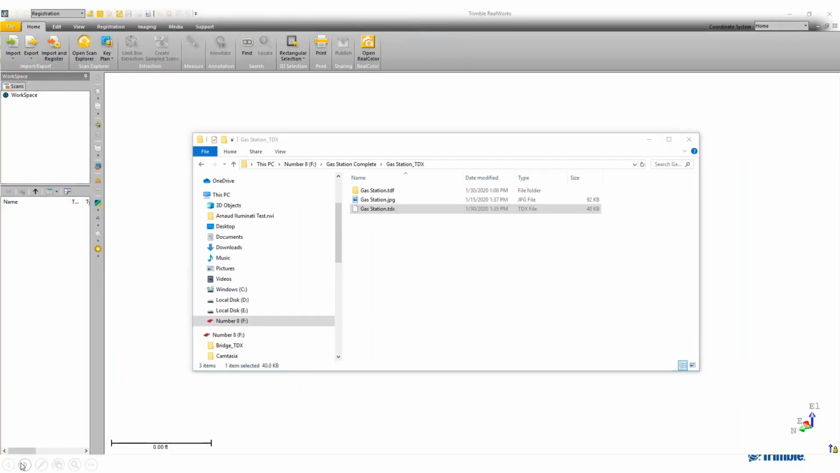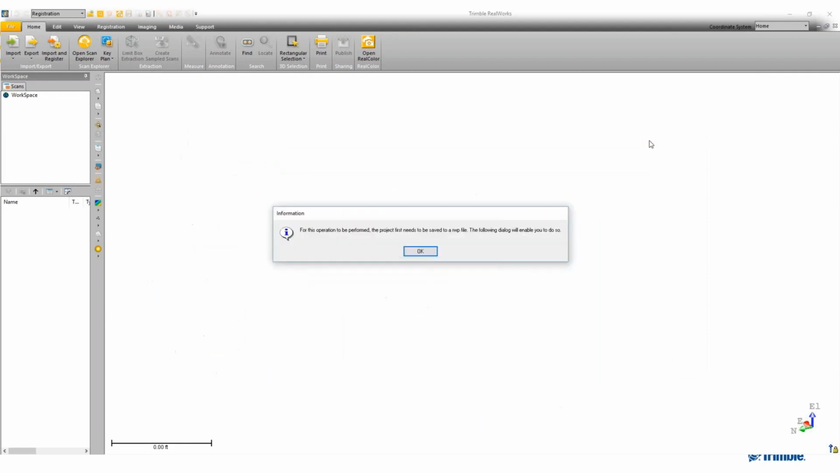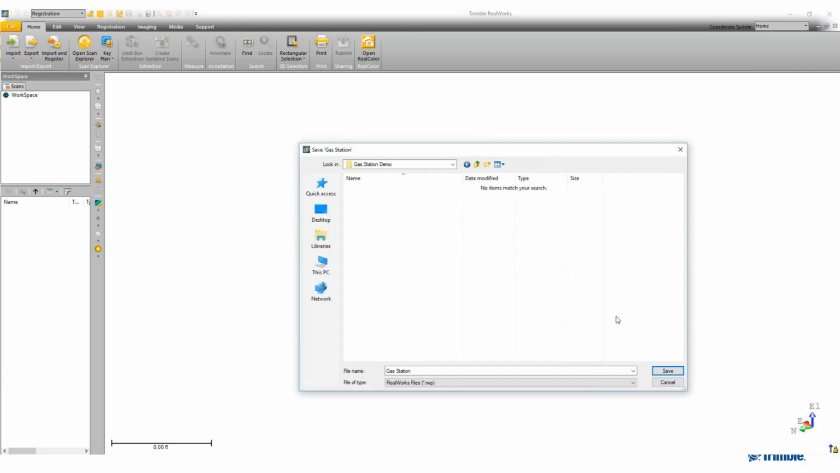So to do that, I will generally just drag and drop the TDX file directly on the RealWorks desktop. Doing that, it's just going to tell me that I need to save this as a RealWorks project file, which is okay. I just go in, give it a name and a location, and click Save.